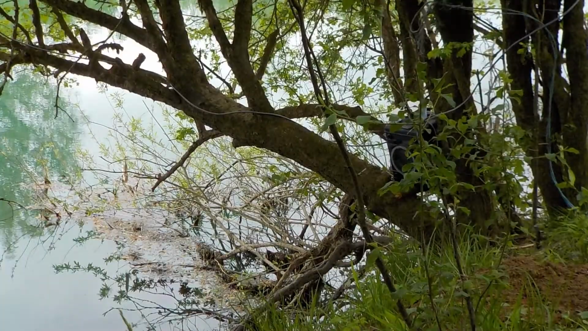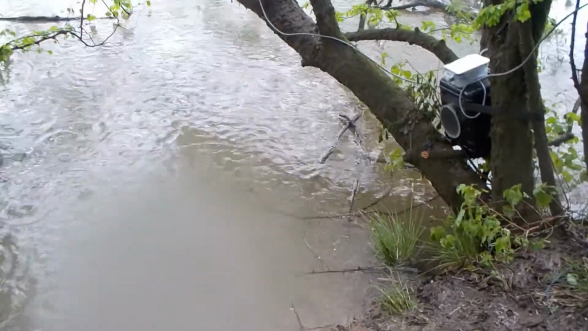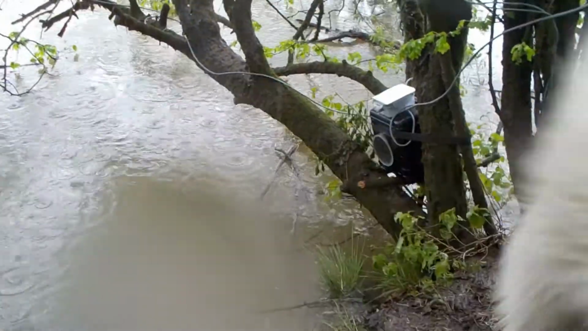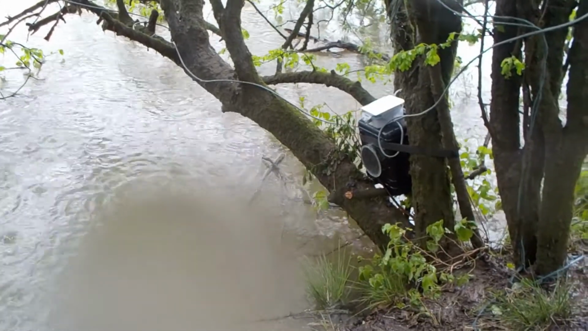This is 24 hours after we were here yesterday. Look at this. This is crazy. This is the camera. The water's gone up at least 1 meter or 1.5 meters, something like that. And maybe just an hour later, the camera would have been flooded. So I'm just in time.